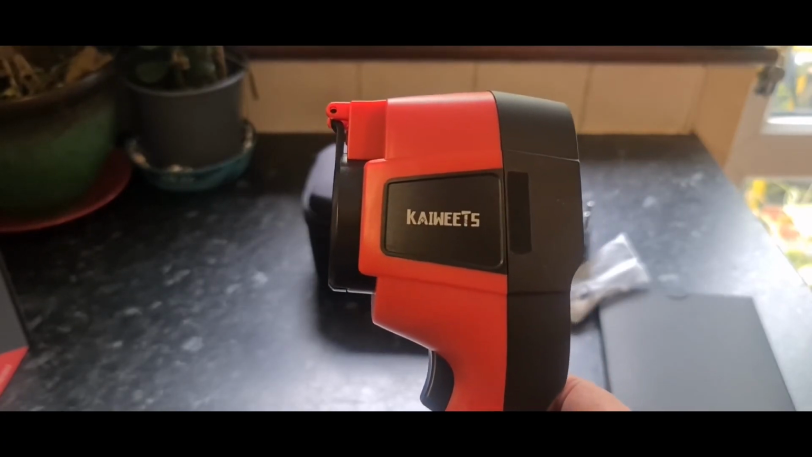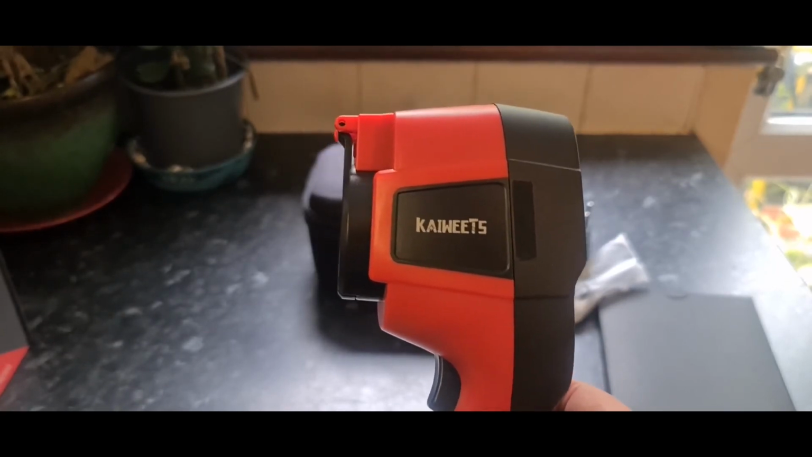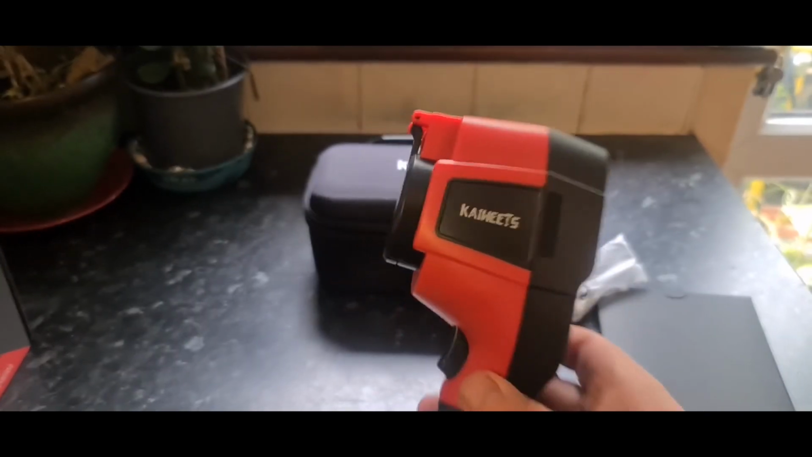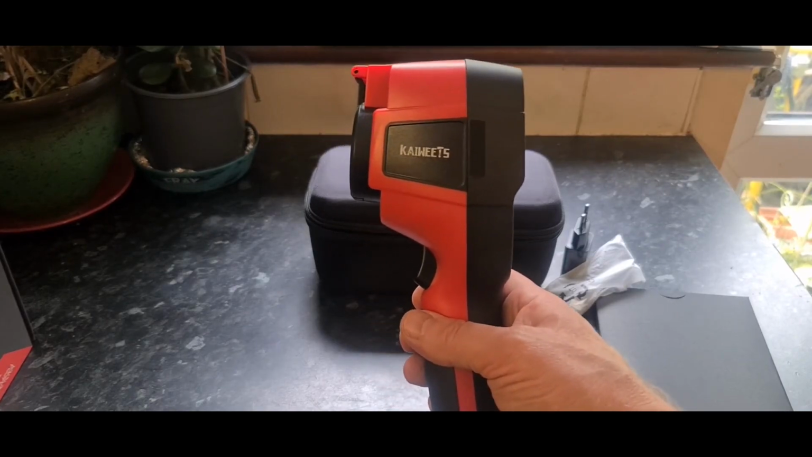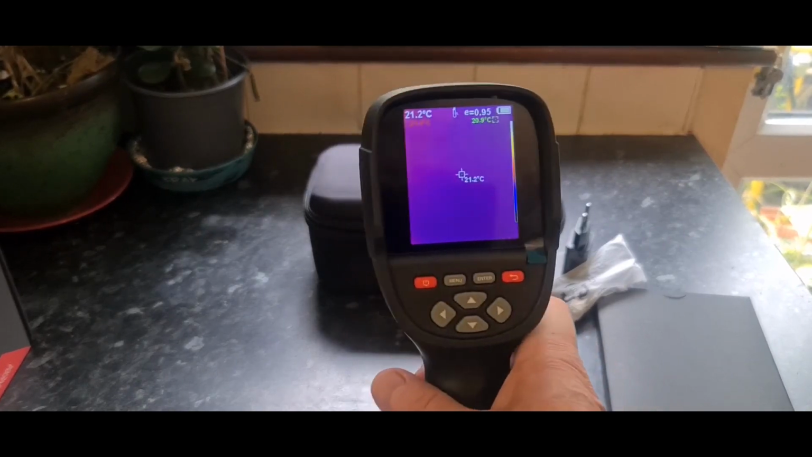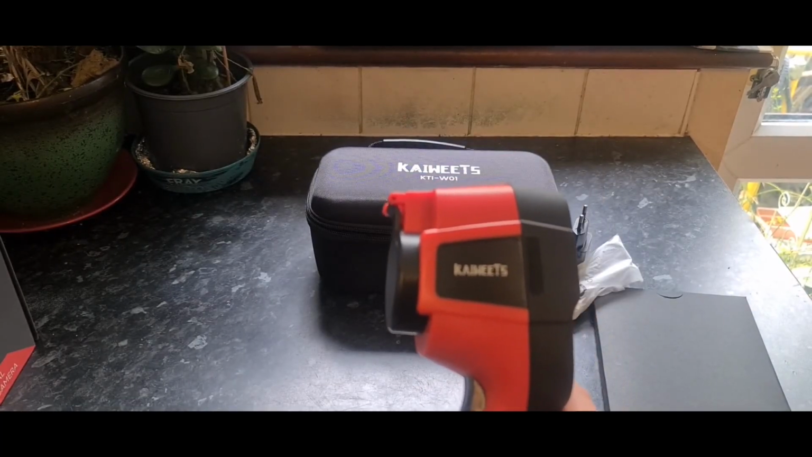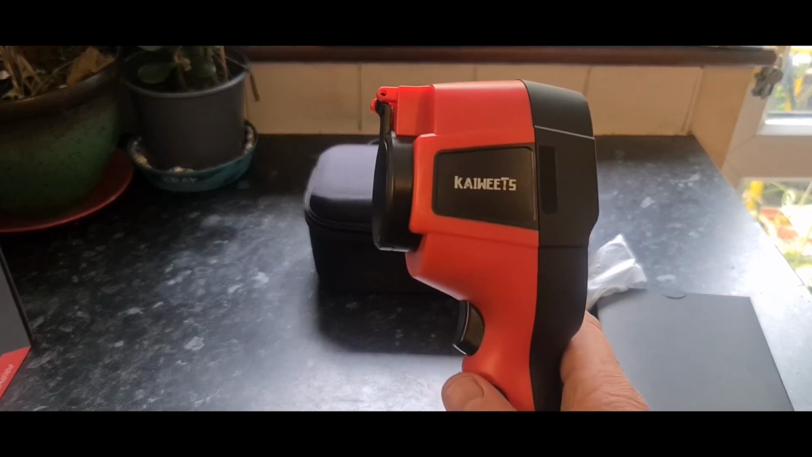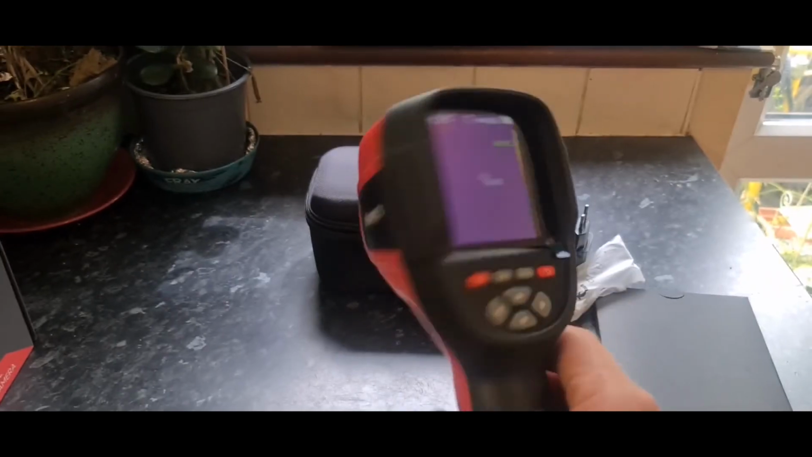The options are endless to find out what you want to know, as long as you want to know whether it's too hot or too cold. Bearing in mind this is a thermal imaging camera, it doesn't do anything else, but it is very nice. And as I said, there's my hand and there's the unit there. Far more professional than the Top Don, because it's a dedicated scanning device basically. And there it is, the Kaiweets KTI-W01. Very impressed. I don't have a huge amount of use for this, but I'm glad they sent it out because I'm always interested to see what tech's doing these days.